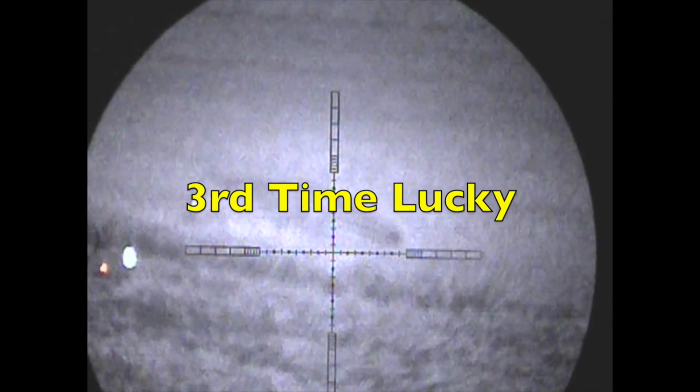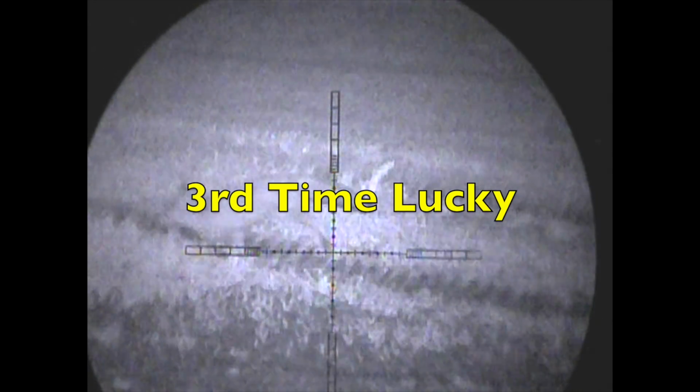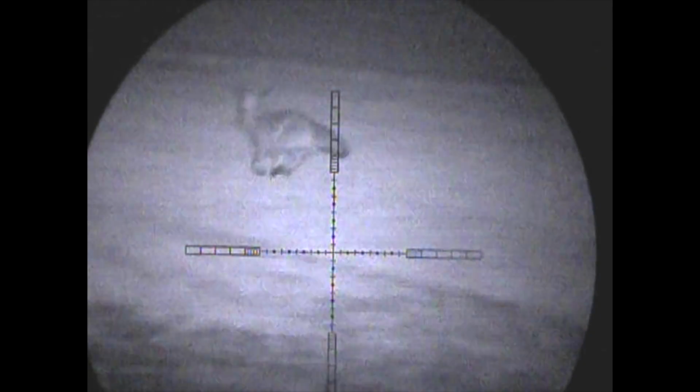Well, after seeing this fox a couple of times, turns out it was third time lucky. Hey!